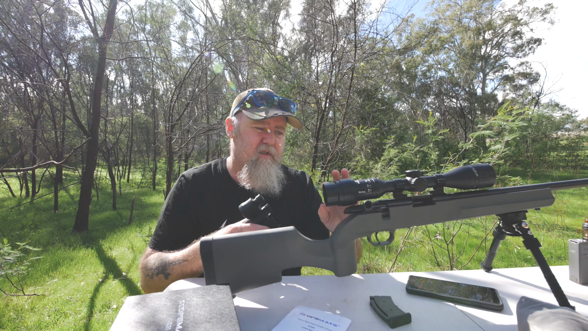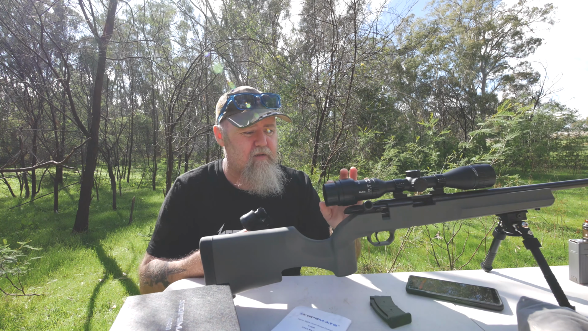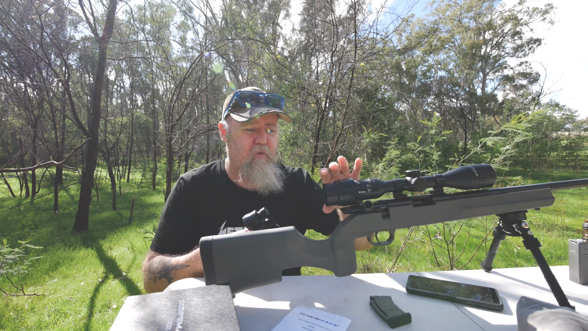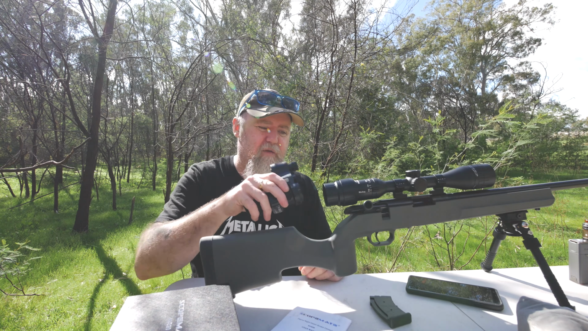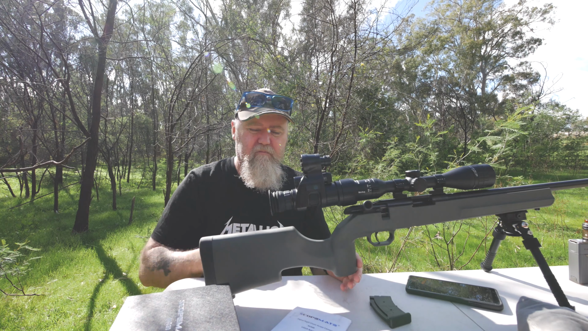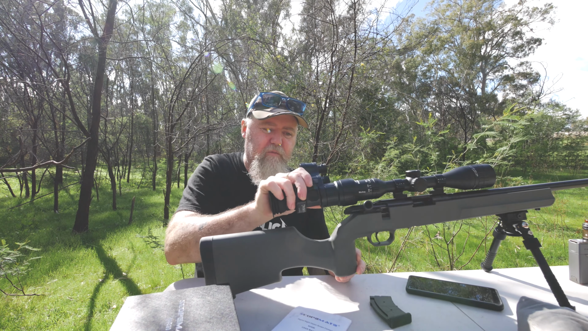You can buy extras of these, and I'm going to do that because there's a couple of other rifles I'd like to have it on. Once you've got it set the way you like it, you don't want to keep resetting it, because that takes a bit longer. This way you can just push the little clip and undo it, and it's off.